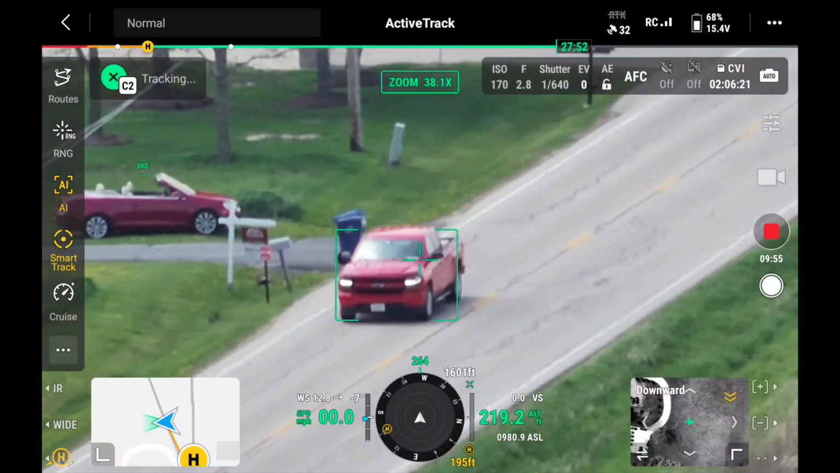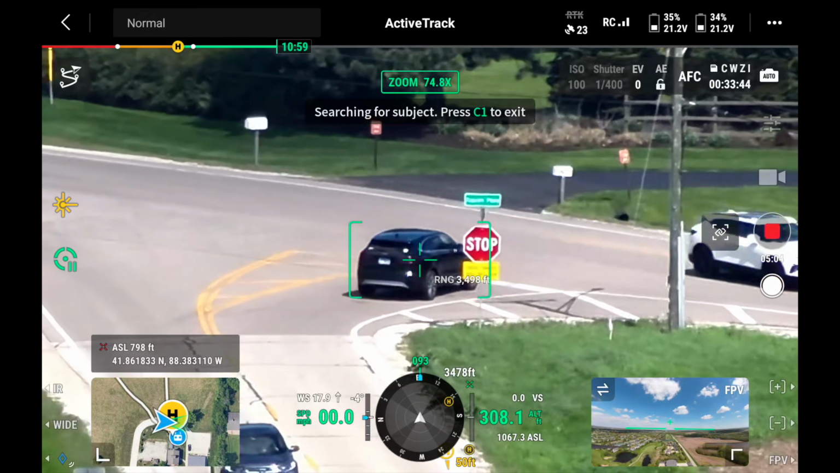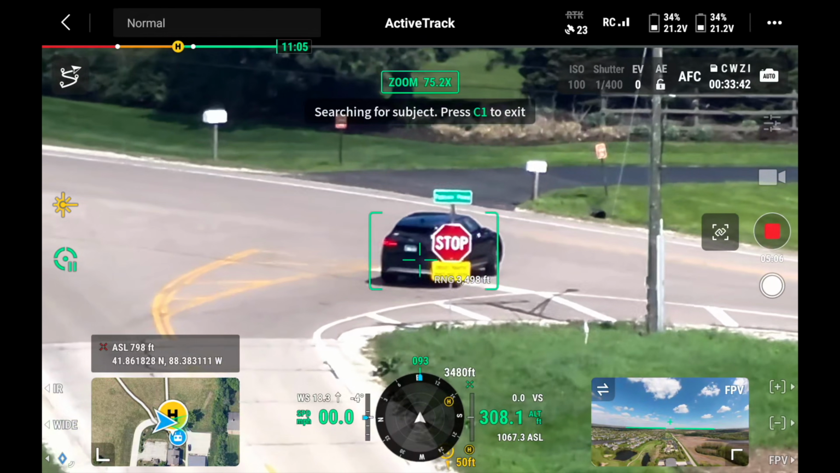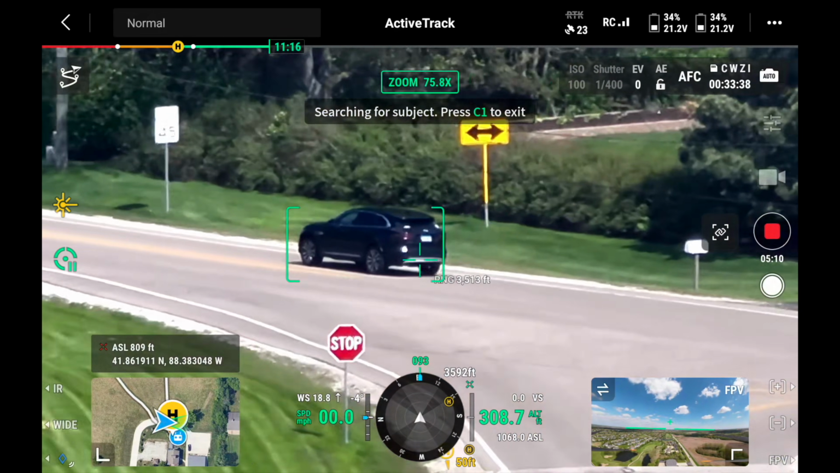So the idea is you get really, really high up. So you're flying up at 400 feet, you lock in on a car, and it will follow that car for miles. It's really pretty incredible how well both of these drones do.